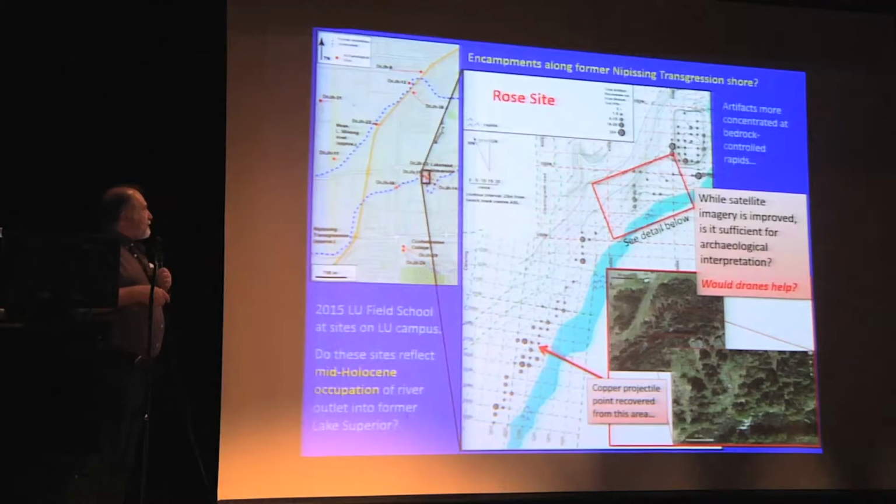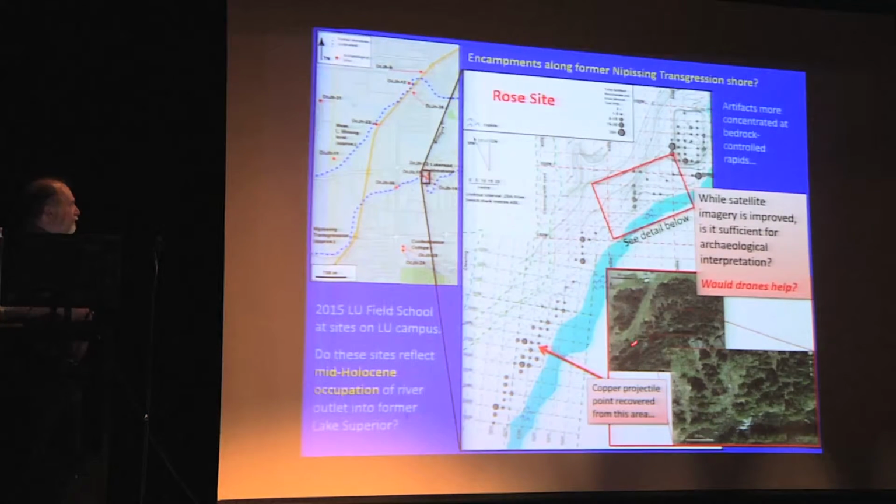It's right on the campus, an ideal circumstance for running a field school with no money. So we did a whole bunch of work documenting the sites that were being encountered in the forest groves along the edge of this river that runs right through campus. Oh, I lied. There is going to be one mention of a copper projectile point right on a Nipissing Transgression beach. How good is that?